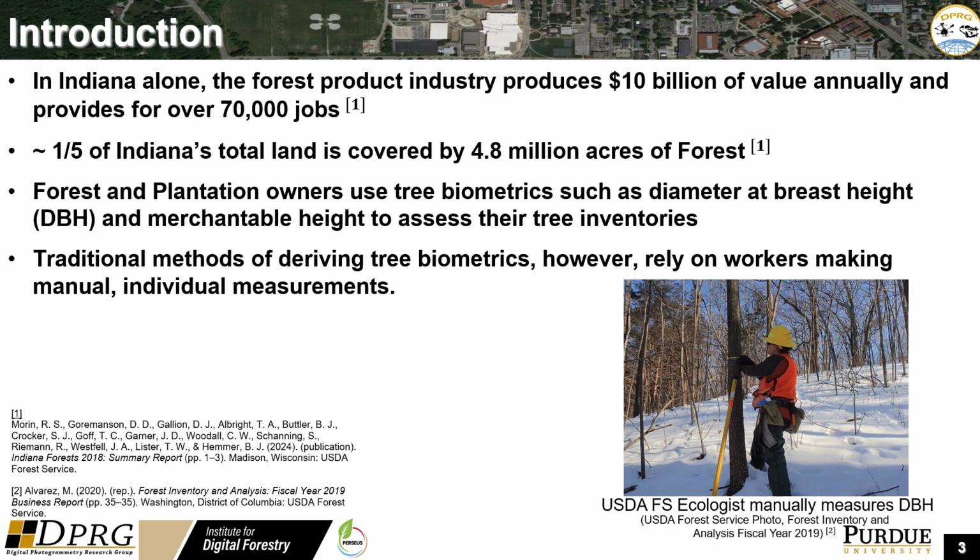In order to assess their tree inventories, forest and plantation owners use many tree biometrics, including diameter at breast height and merchantable height. These tree biometrics have traditionally been collected by workers going into the field and using calipers or a tape measure, as pictured, to measure individual tree DBHs. This means workers can only measure one tree at a time, and large inventories are impractical to measure due to the intensive labor required and associated costs.